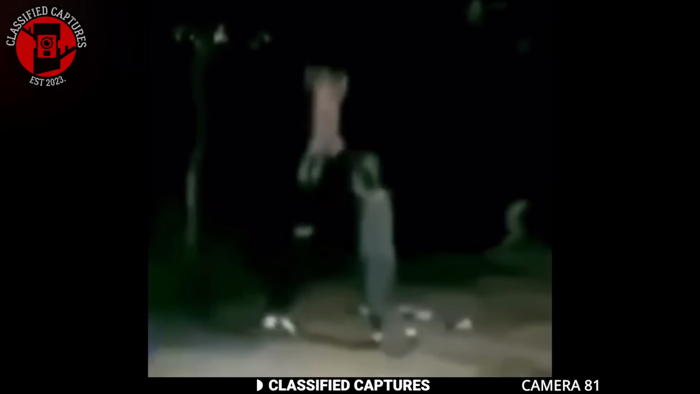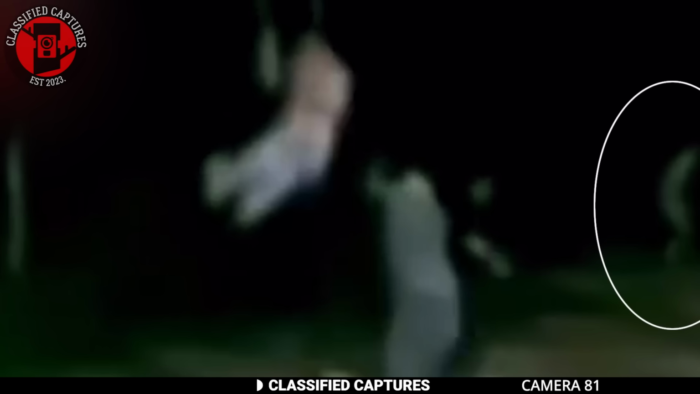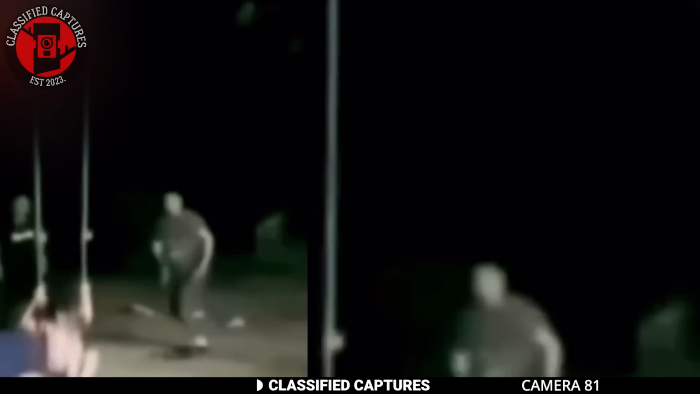But let's take a second look at this individual again. Am I the only one who thinks he looks unnaturally slim and tall? When I brought this up, some of my team members thought it might be the Slender Man. Looking at the clip, I get why they think that, and I'm all for it.